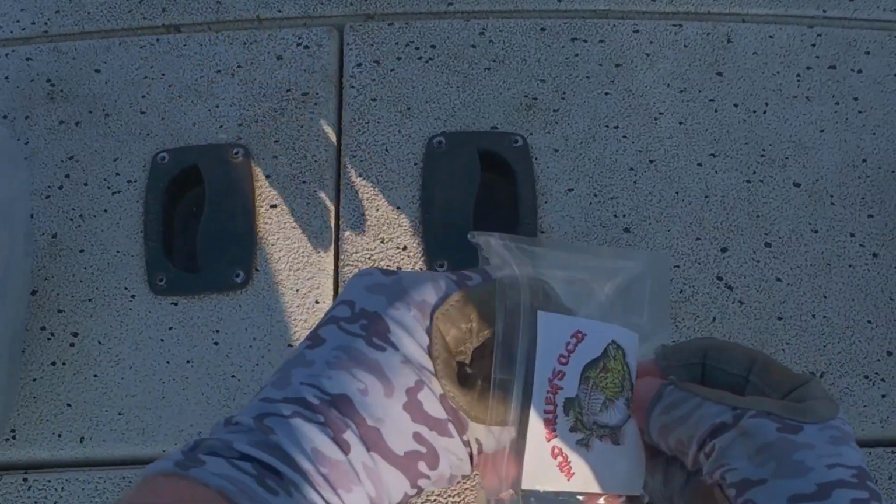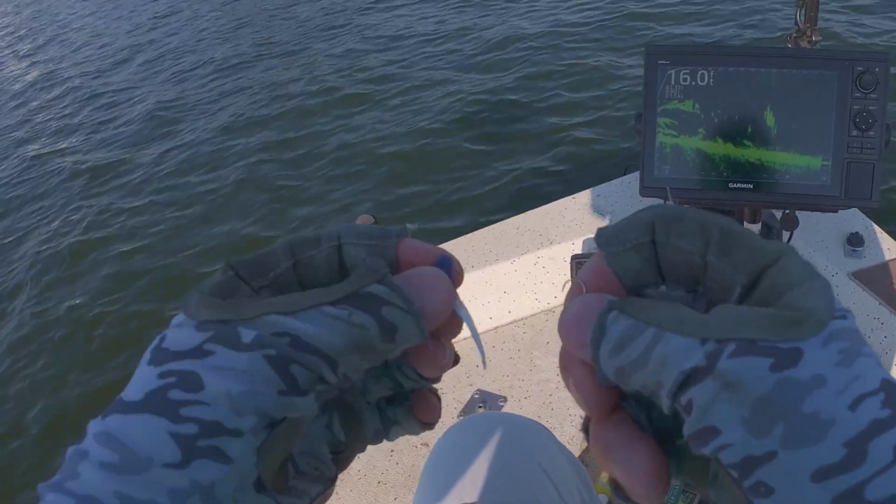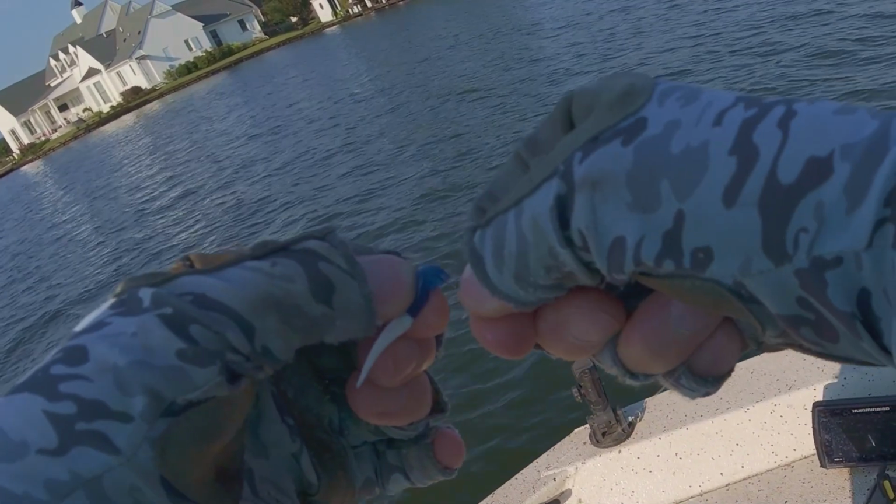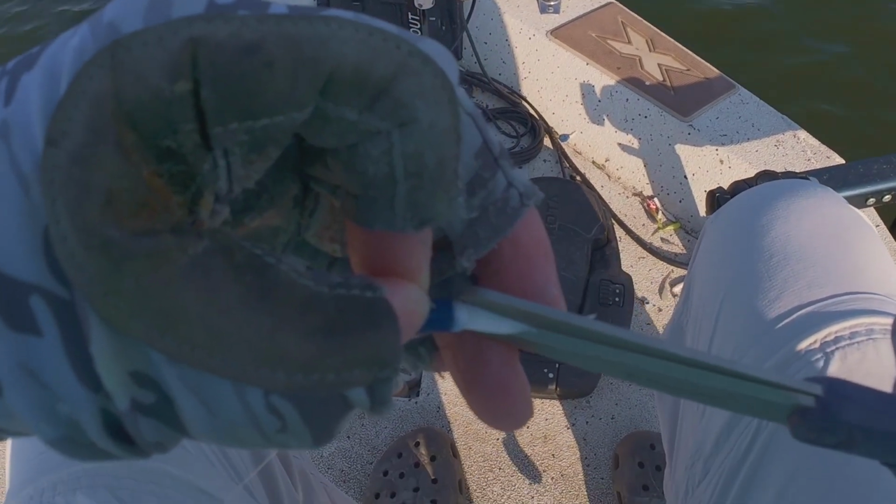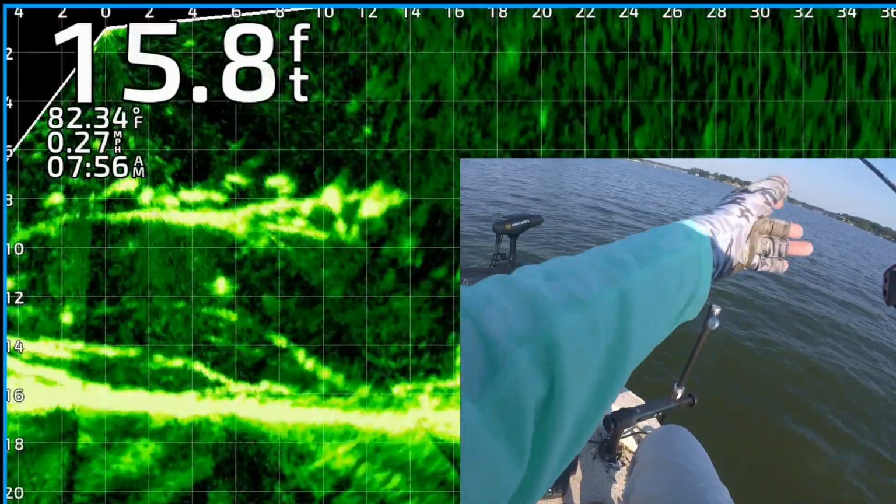I started with blue and white. Ended up trying a bunch of different colors, but today blue and white was the color. They were just on it like crazy. So here I'm putting that soft plastic on the hook, little 64th ounce crappie magnet jig head, trimming off part of that tail. These summer fish seem to really want finesse.